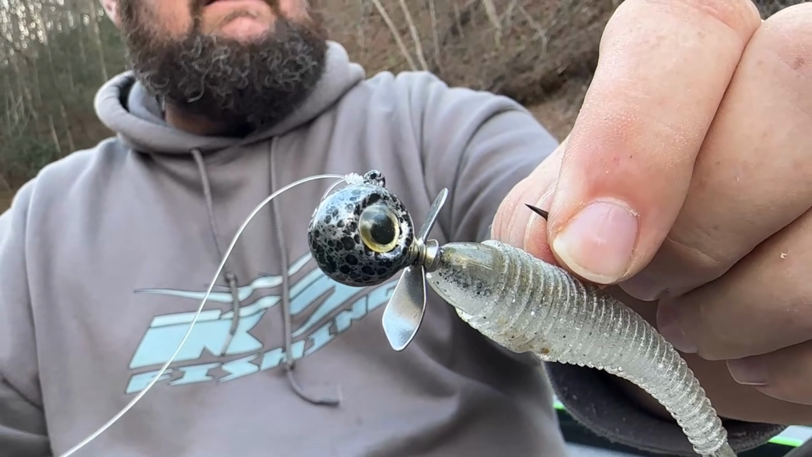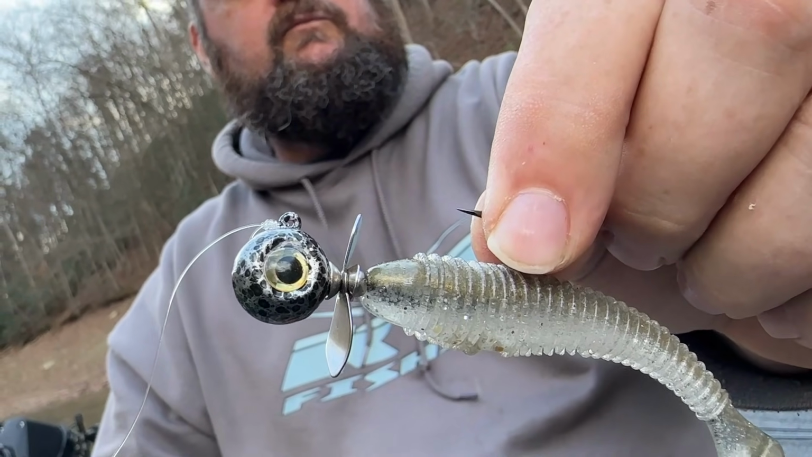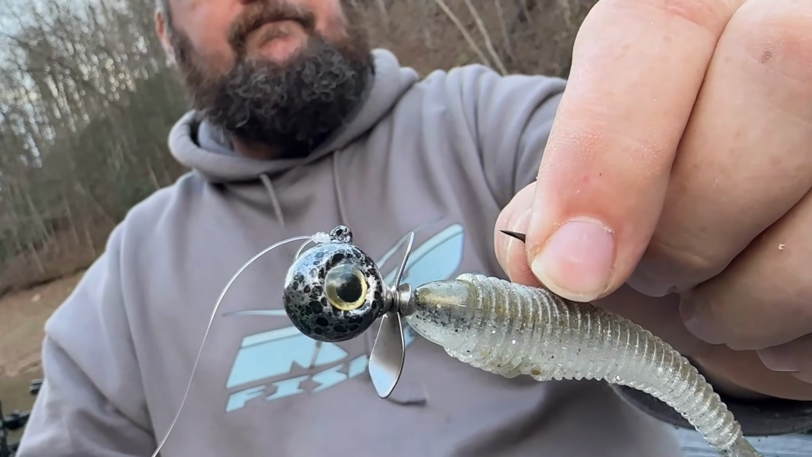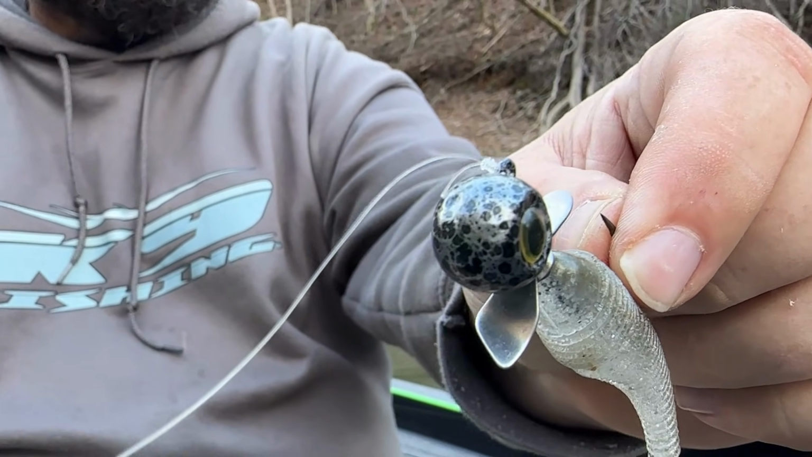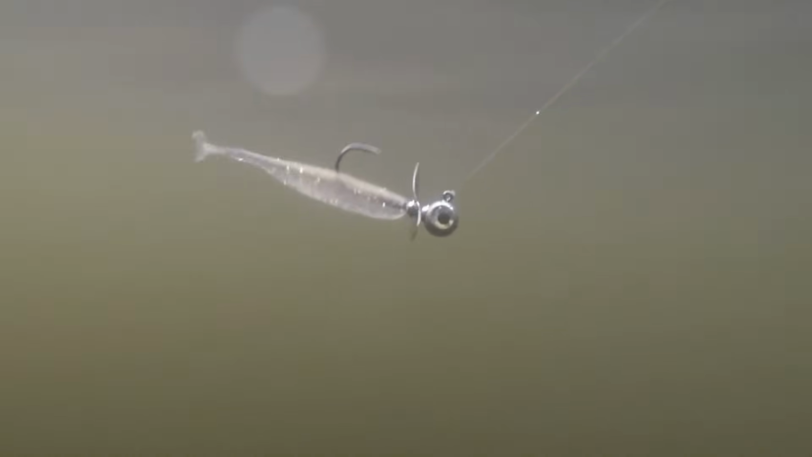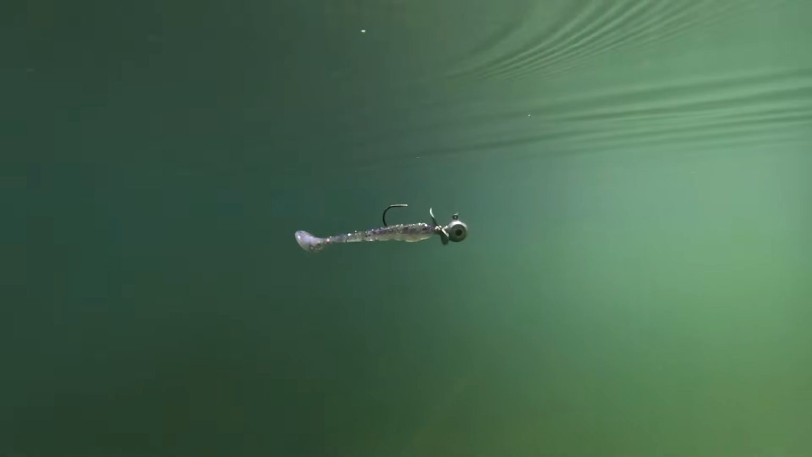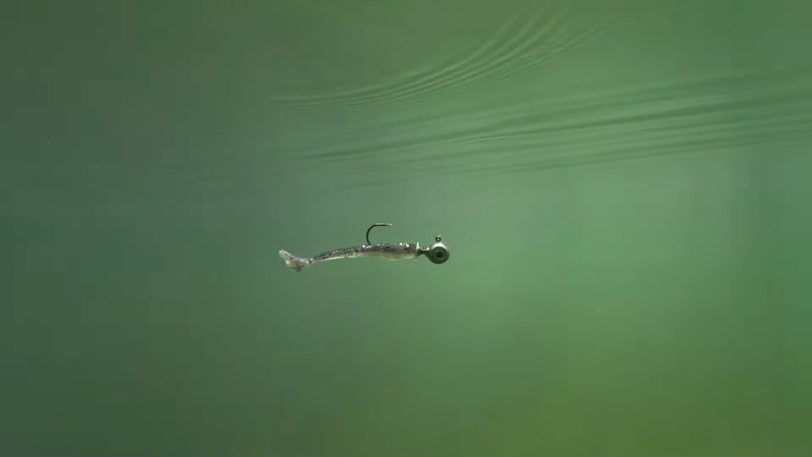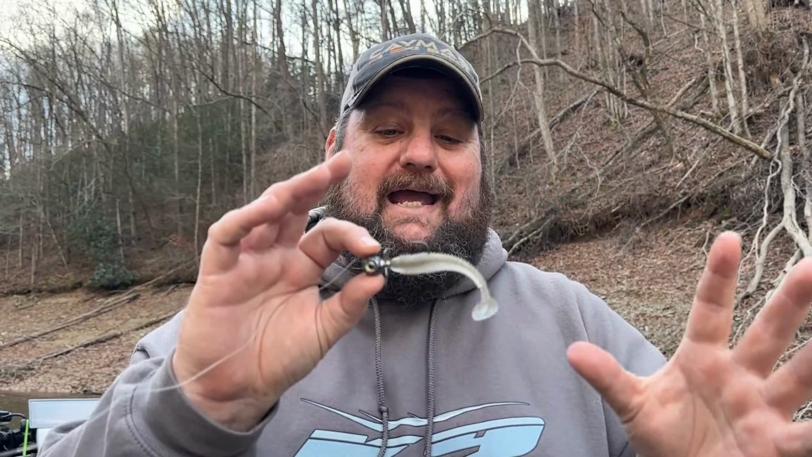I call it a SpinHead. This is by a small company called Destroyer Baits. It's called the Jarhead. He's made me a ton of them. I am a huge fan of them. And I'll put anything from the Easy Shiner on it to the Swing Impact Fat on here. This is a 3.3. Sometimes I'll put a 2.8 on here to really get it downsized.